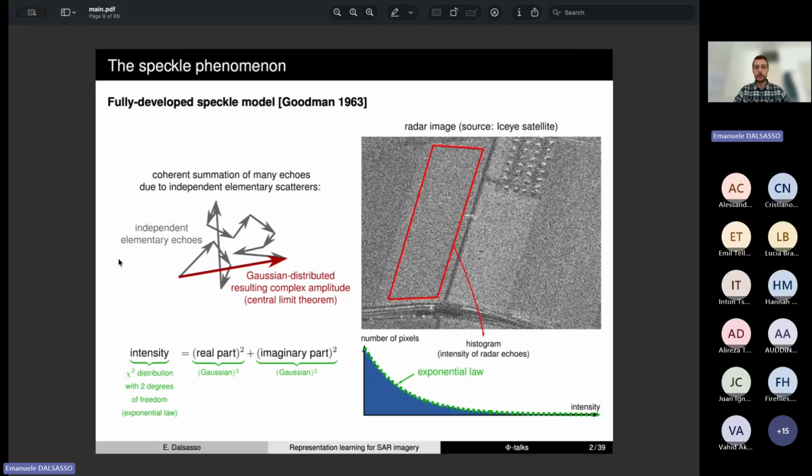The reason why we have those fluctuations is that within a given resolution cell, we have many elementary scatterers, and each of them...